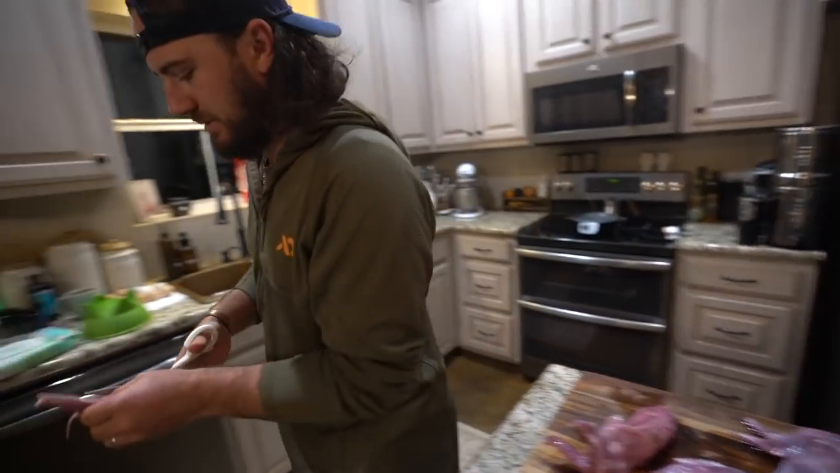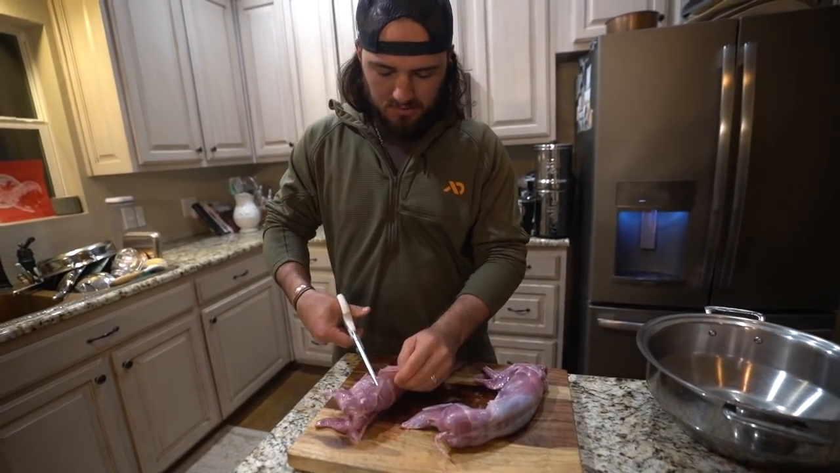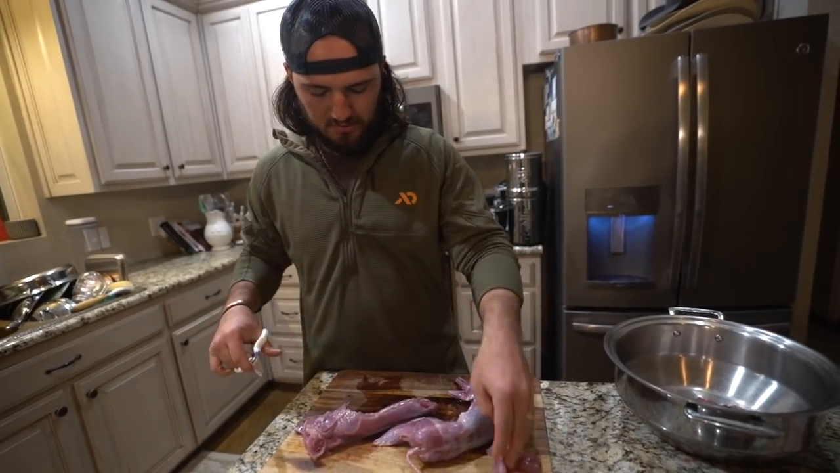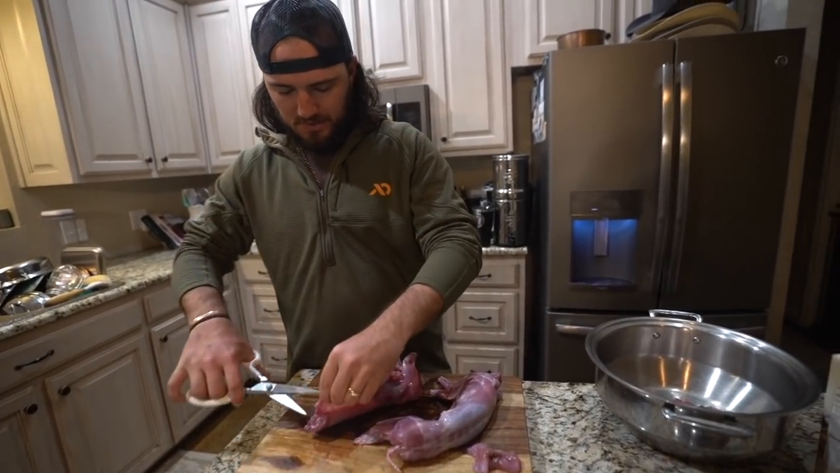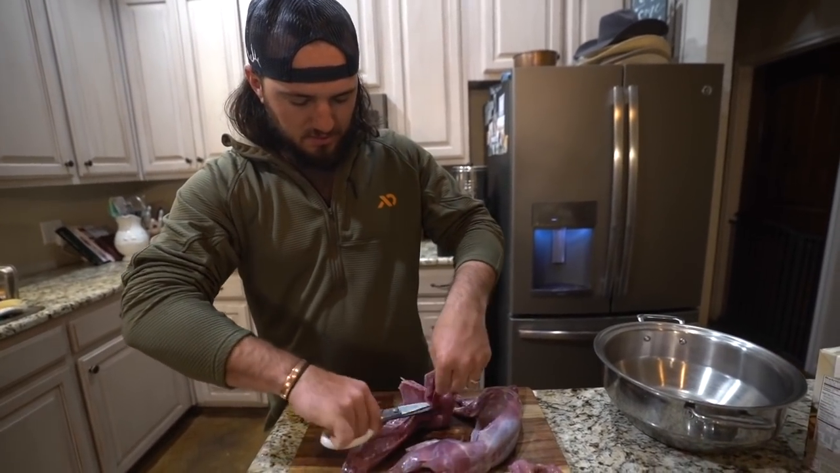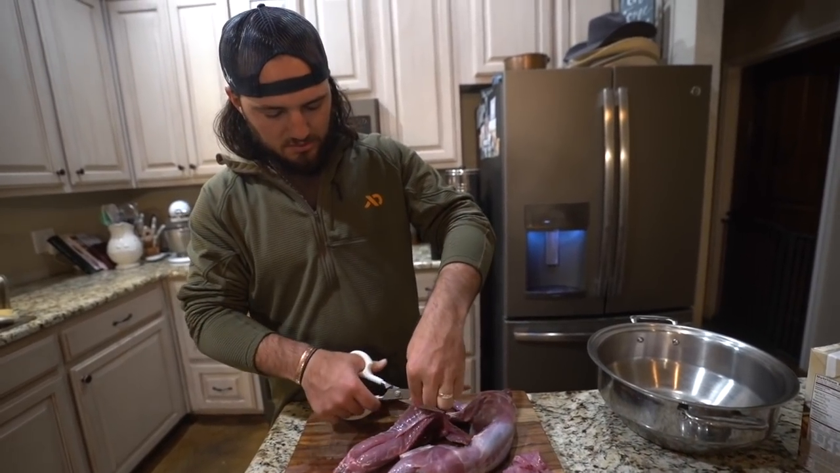I'm just putting these quarters in here. I'm gonna cut this bloodshot stuff out. That little skin right there doesn't do a whole lot anyway. Cut those ribs out. It just creates more bones to pick through.